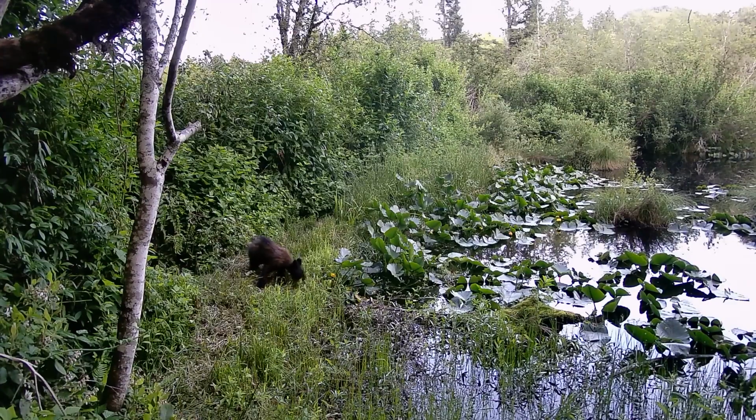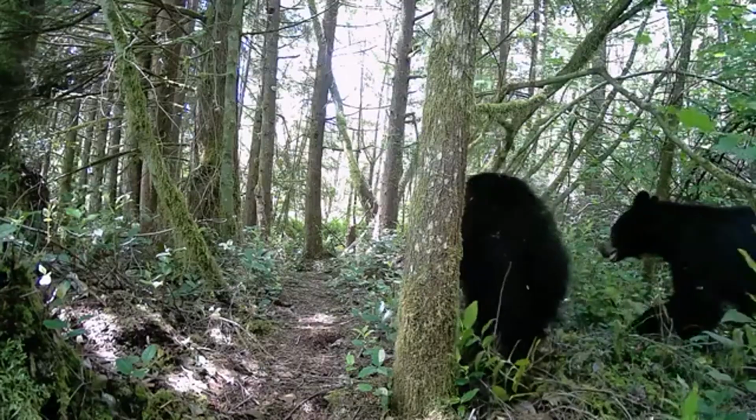Well, Shadow, it's so good to have you back on my trail cameras again. I know you're doing okay. And look at you eat. You're going to gain some weight and get yourself ready for winter. Well, that's Shadow, everyone. Here's some other bears I caught on my trail cameras this week.